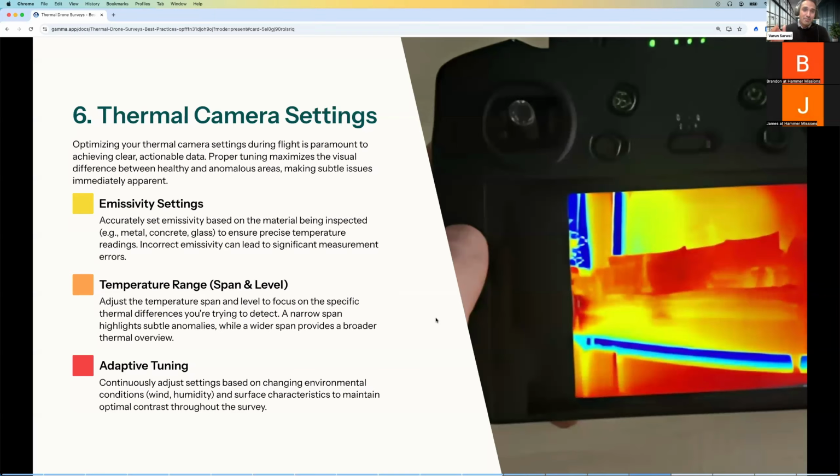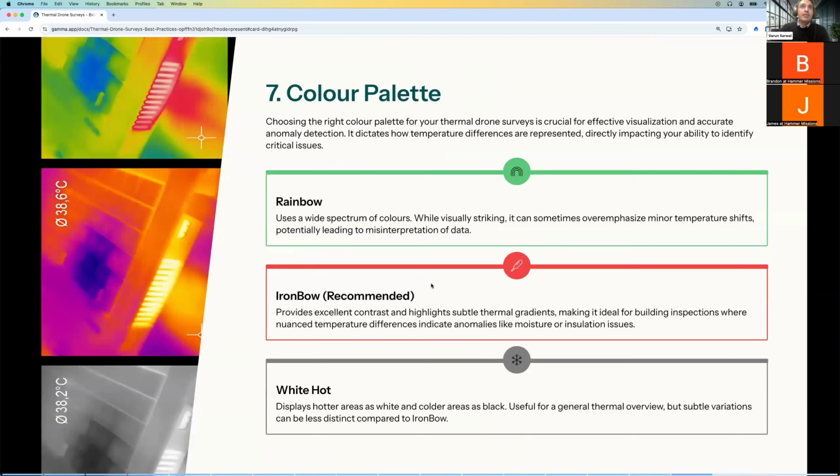So you have to make the best decision and use your judgment to understand the right way to maximize contrast, but also not be compromising on GSD based on what you're looking for.